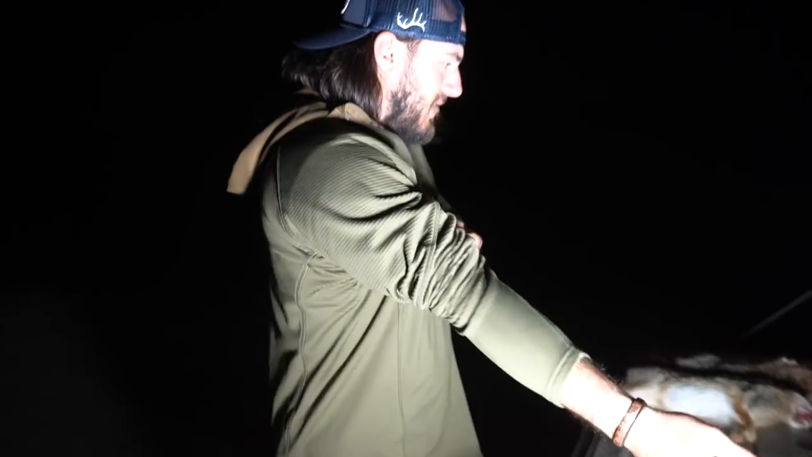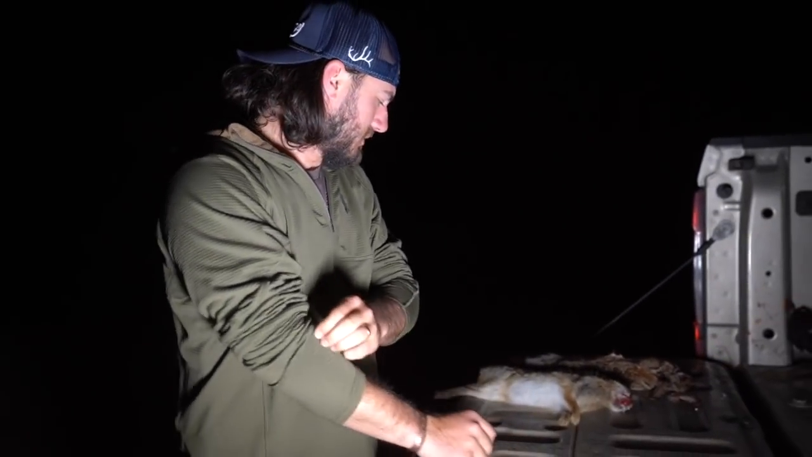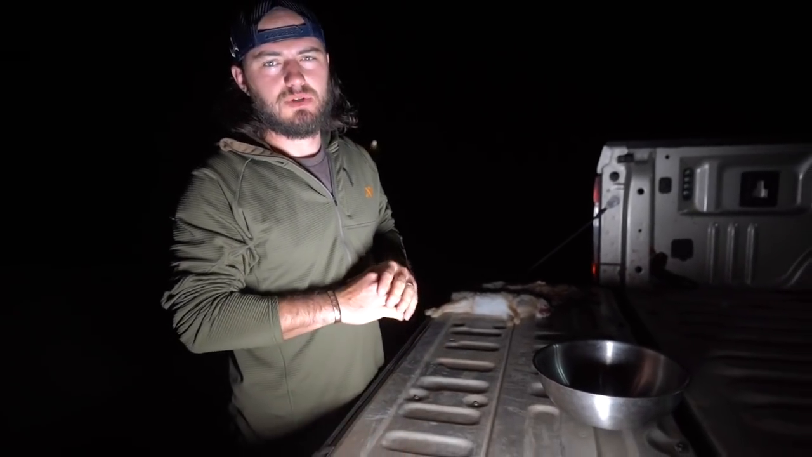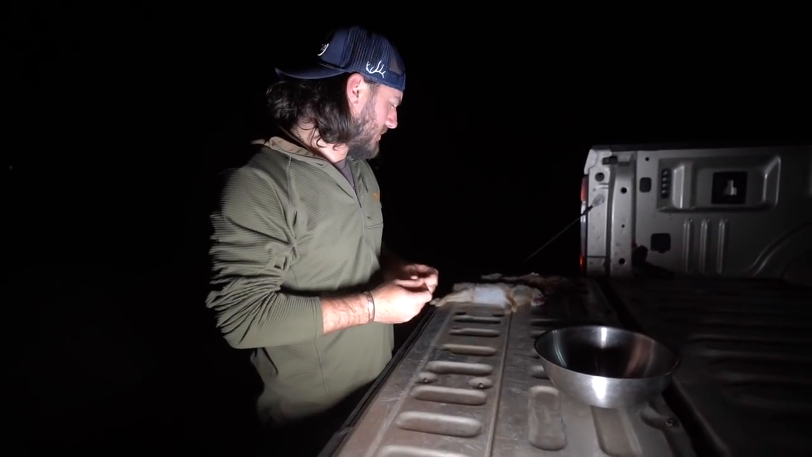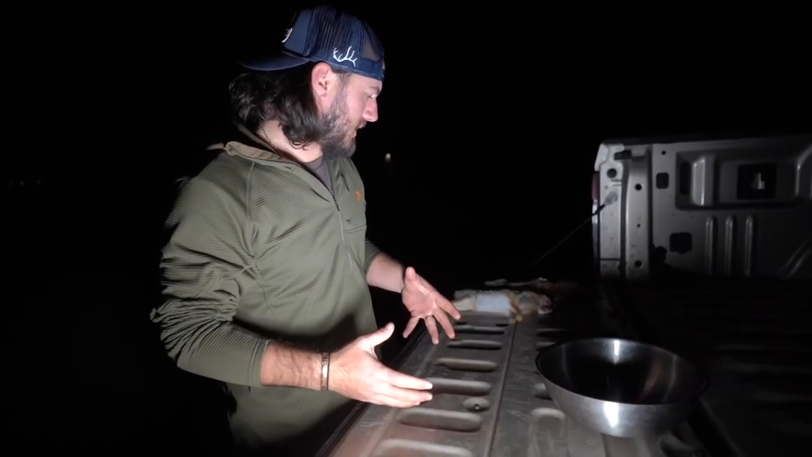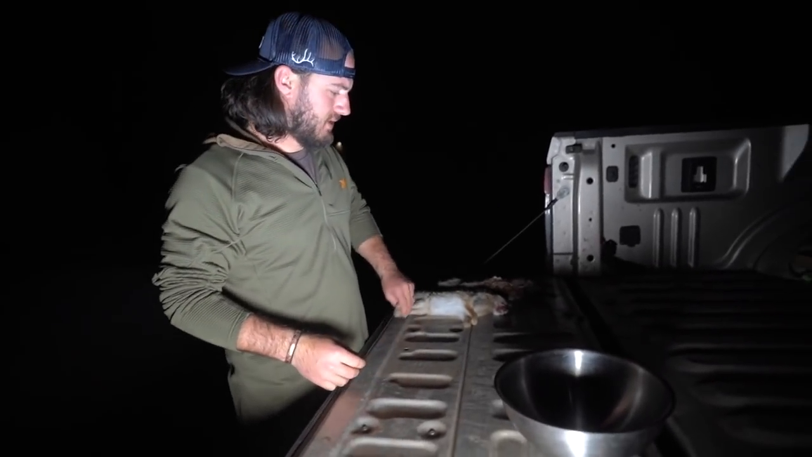All right, guys, I made it back. I looked for the armadillos at the house and did not see them anywhere. So I'm gonna clean one of these for you guys. I'm gonna put them in the bowl, and then I'm gonna go inside and we're gonna go ahead and put them in the crock pot tonight on low and let them cook all night long. We want that meat super tender, fork tender, and then we'll make our rabbit and dumplings tomorrow.